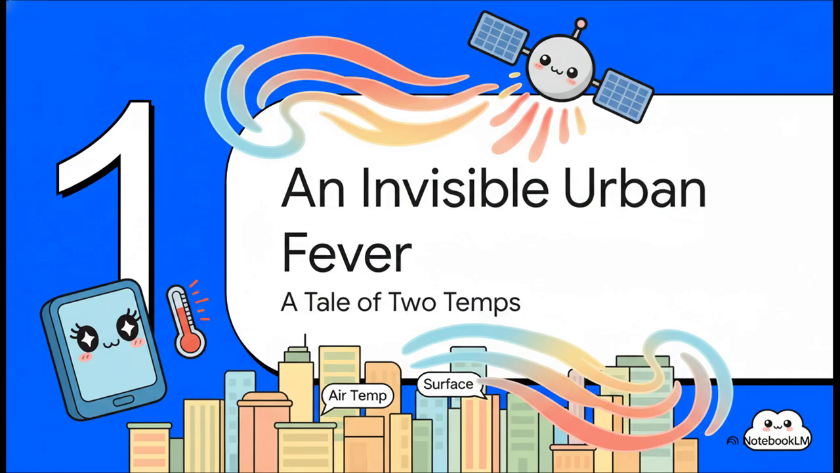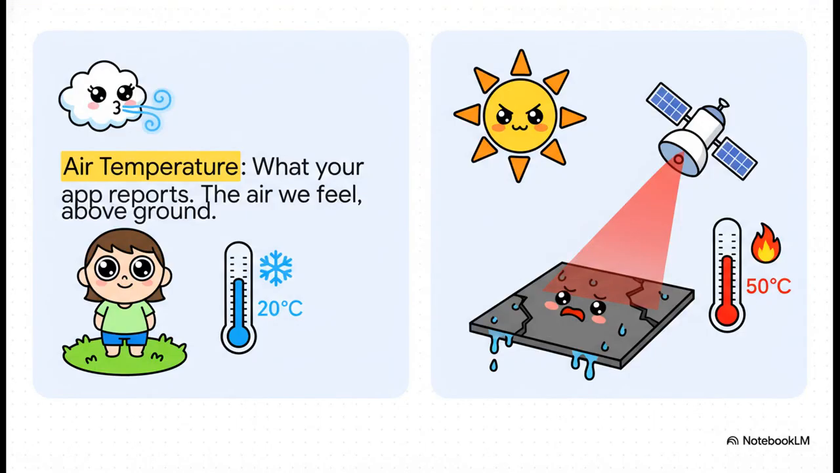That temperature you see on your weather app, it's not wrong, but it's not the whole story. Not even close. What's really making our cities bake is something else entirely. You see, satellites aren't measuring the air temperature like a normal weather station. They're looking at something called land surface temperature, or LST. And that's the actual heat coming off the ground itself, the asphalt, the rooftops, the sidewalks. And trust me, that's where the real danger is hiding.